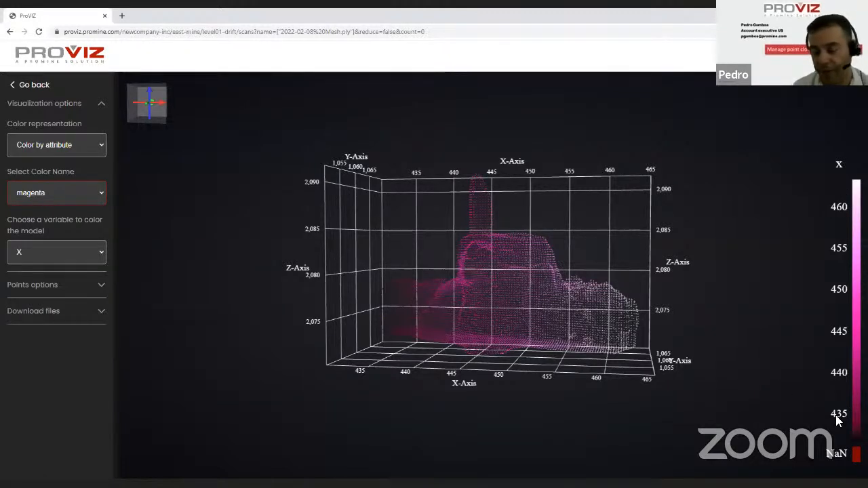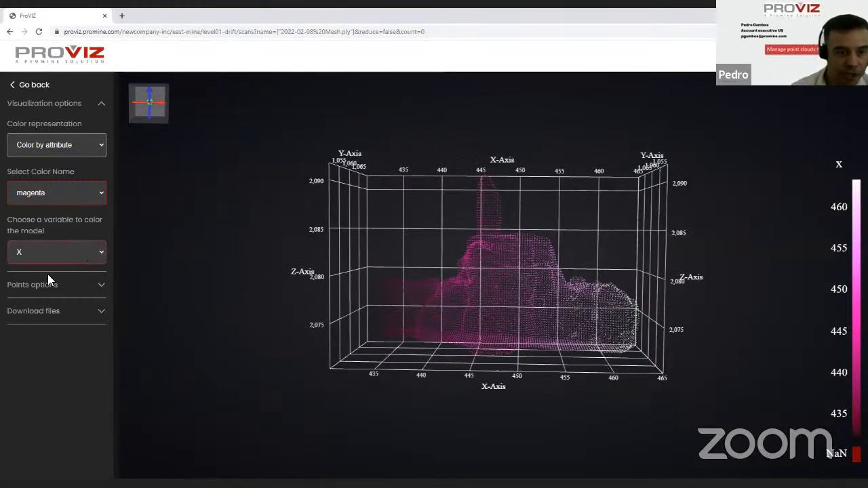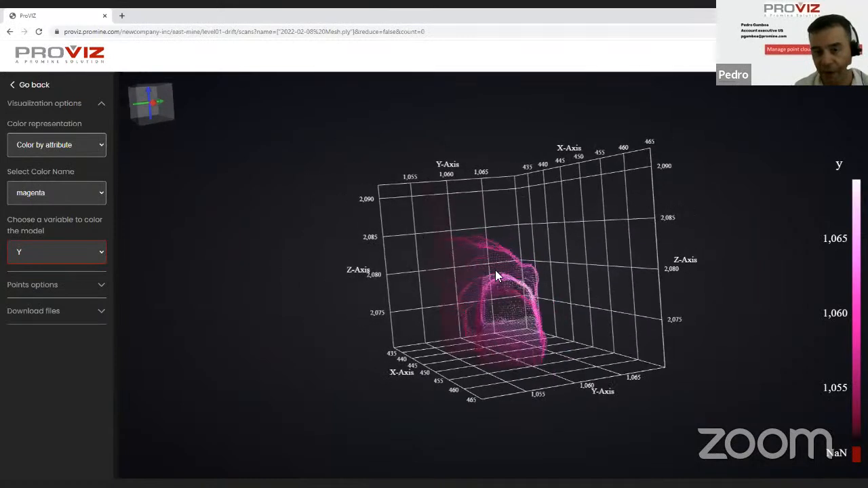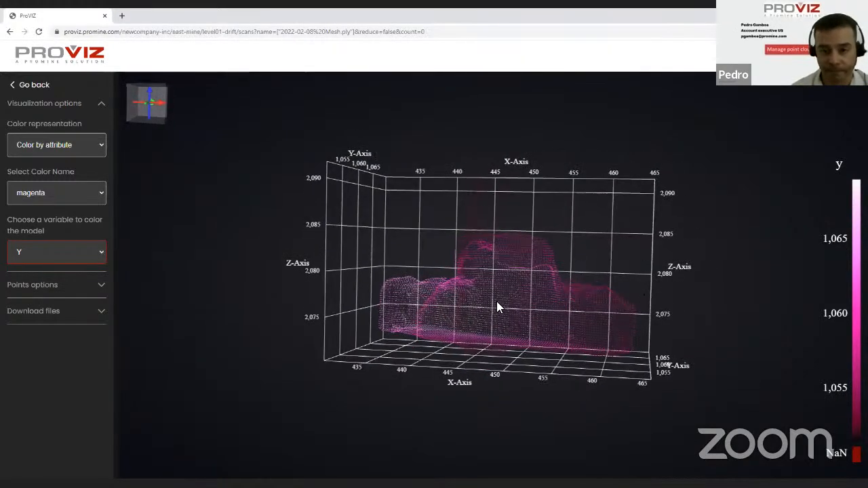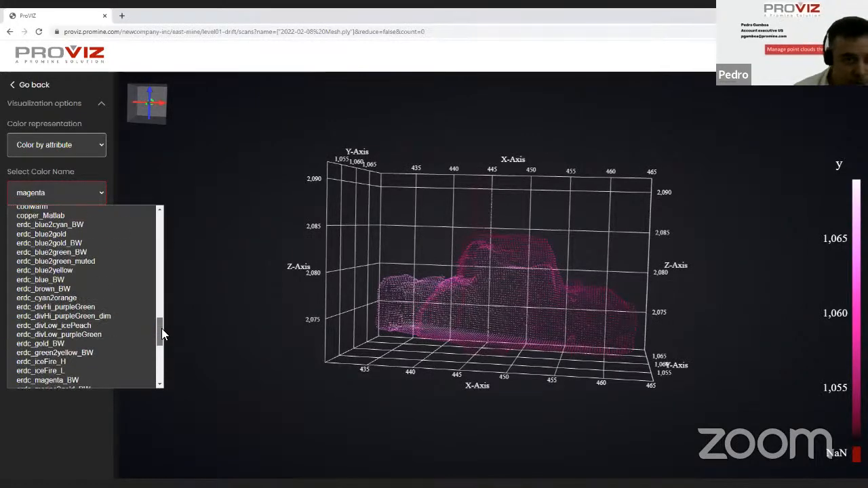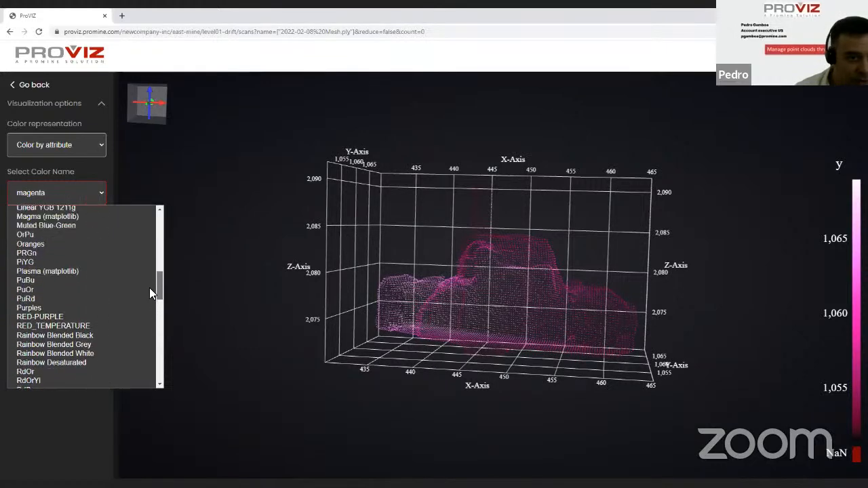So in the case of X, it goes from 455 meters over here at the left to 460 meters at the right. If we change to Y, then it automatically reads the information. And now it displays our Y axis here from 1055 to 1065, sorry. Perfect. I'm going to go back to the rainbow color since it's one of the most used.